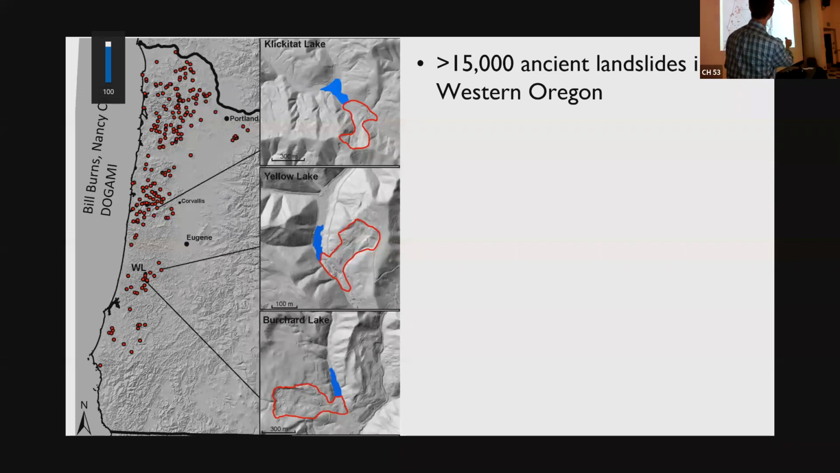So this red feature came down, dammed a river, created a lake. Same thing here on Yellow Lake, same here on Burchard Lake. There is a spectacular constellation of these that are out there in the trees waiting to be studied by geologists. So that's what we did.